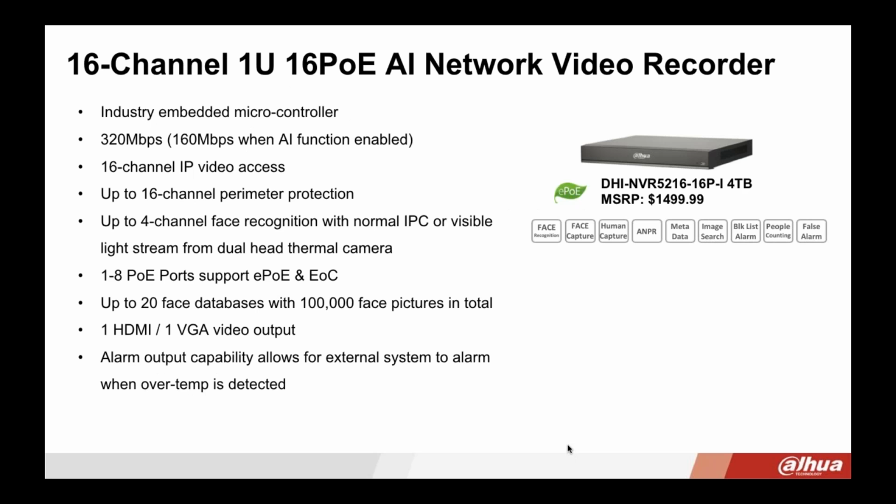Now the other component of this solution is your recorder. This recorder is a 16 channel 1U. It has AI for facial recognition, so it has the ability to capture faces and recognize them. If you're deploying this system at a work facility where the people are known, obviously you can register their faces into the system. Then if an employee comes through the line and it's alerted, you know which employee it is. You could do that.